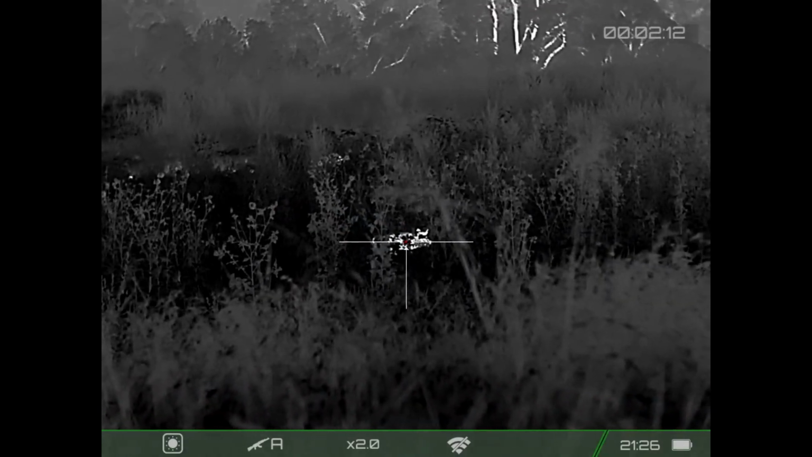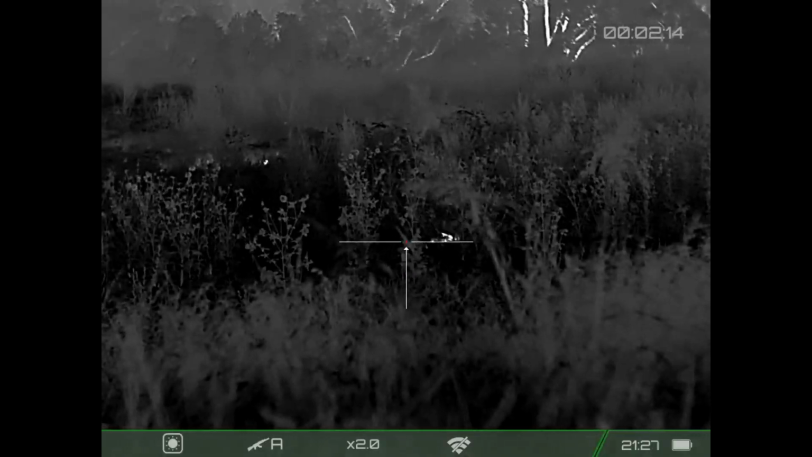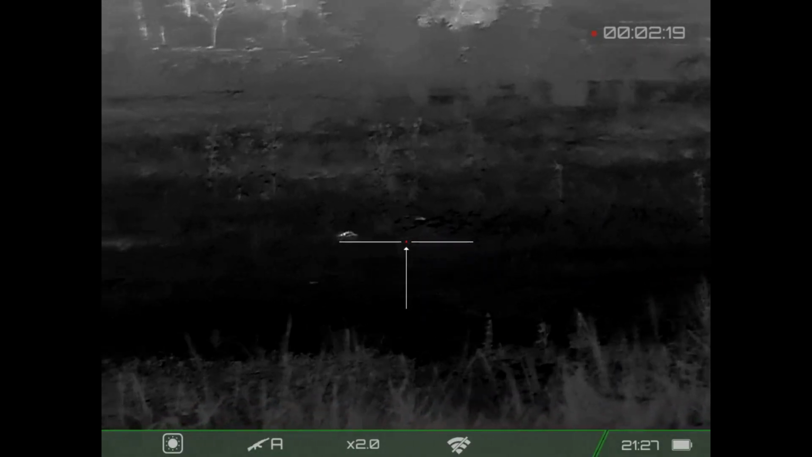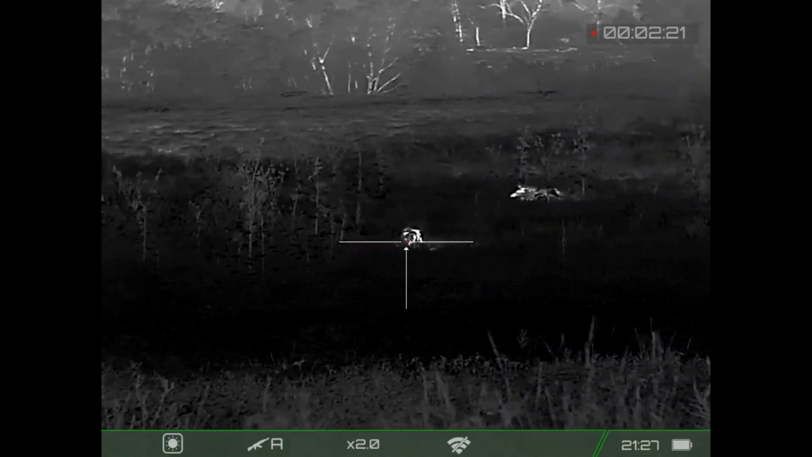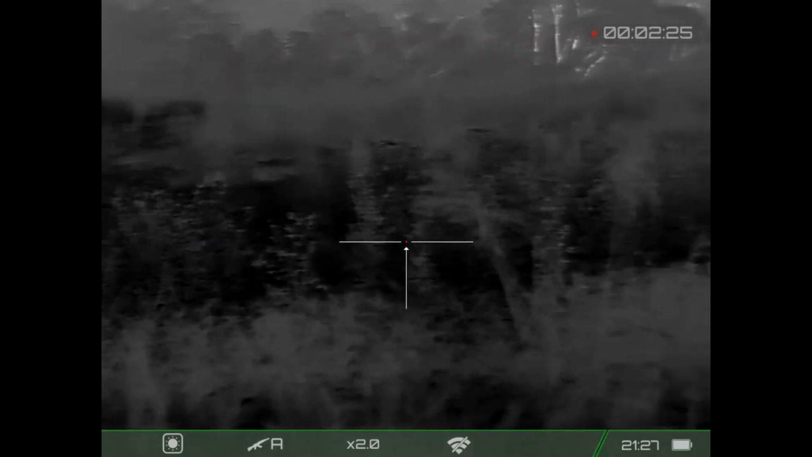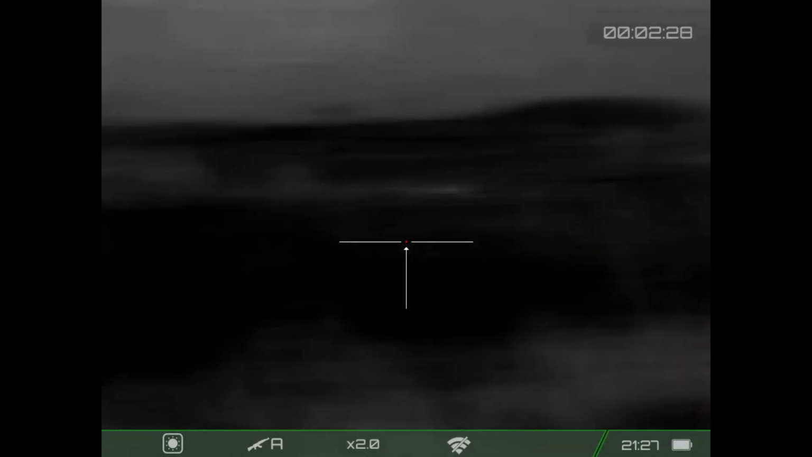When this, I think a sow walks up, perfect shot here. She goes down. I hit that runner. Hit it a second time in the backside, and it makes it off camera. I can't shoot any further to the left because of the oil tanks.